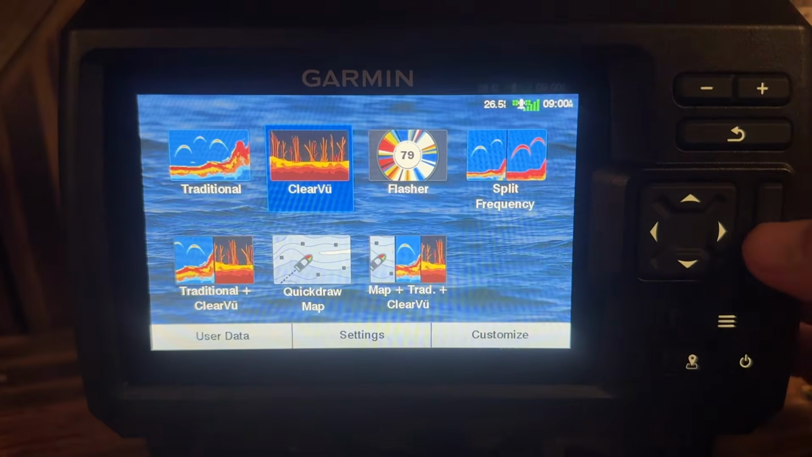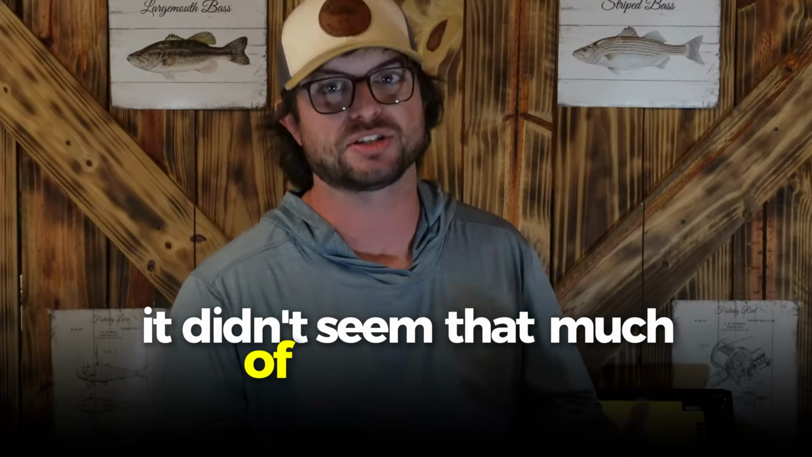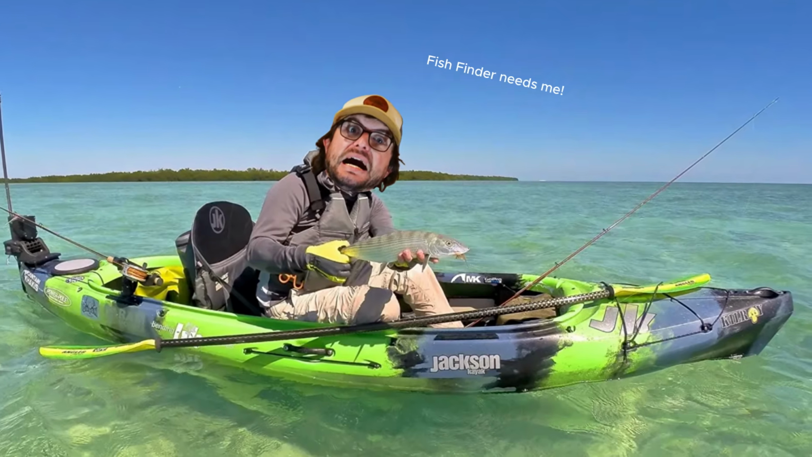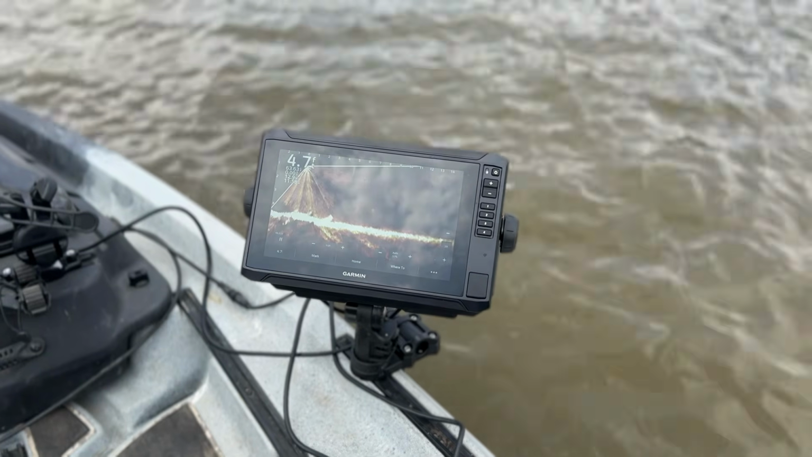So I normally run a UHD and a 7-inch screen on my kayak, and I love it. The problem with this unit, the 9-inch screen, is that it didn't seem that much of an upgrade. I didn't feel like I needed to upgrade in order to find more fish. I felt this way for several reasons, but the biggest was that the transducers are compatible. I was using my old transducer with this newer unit.